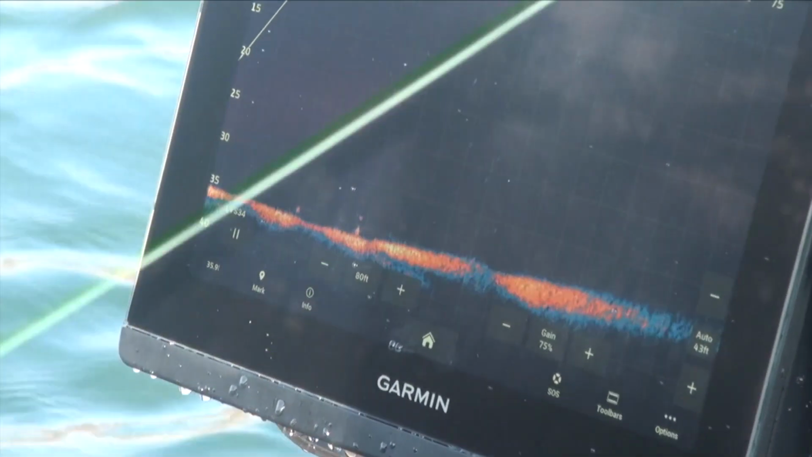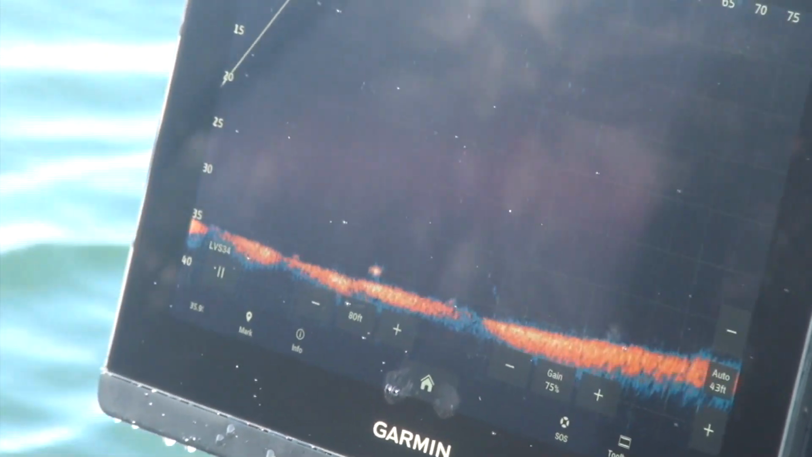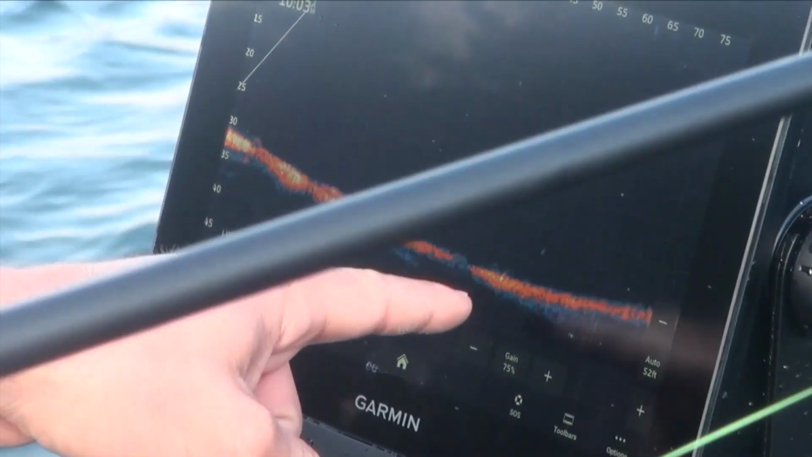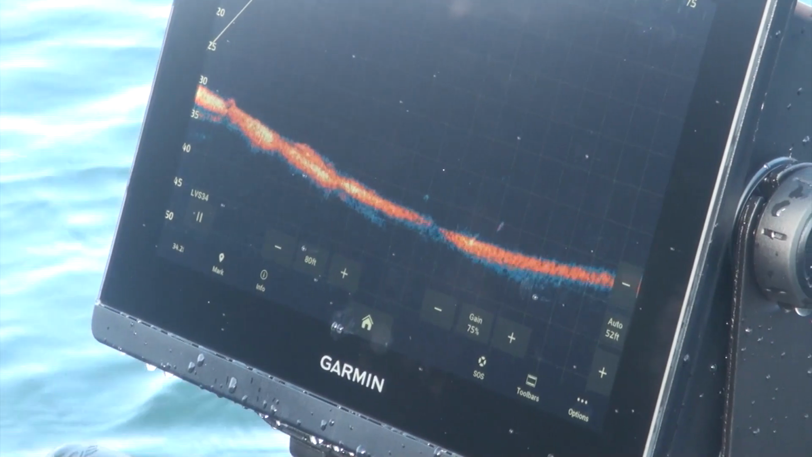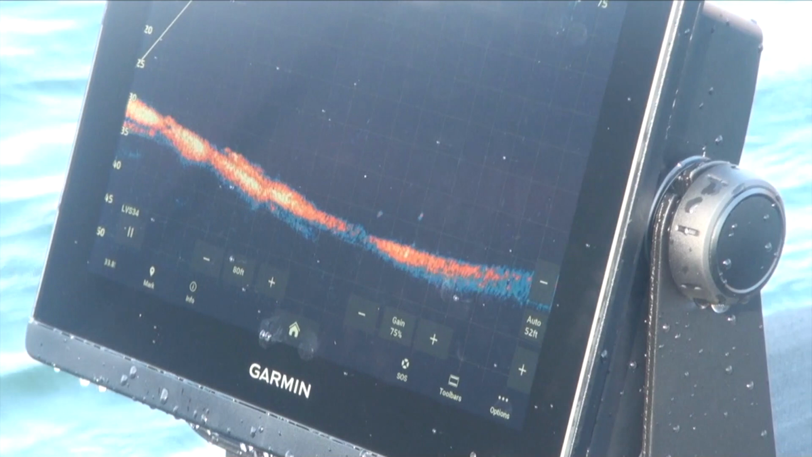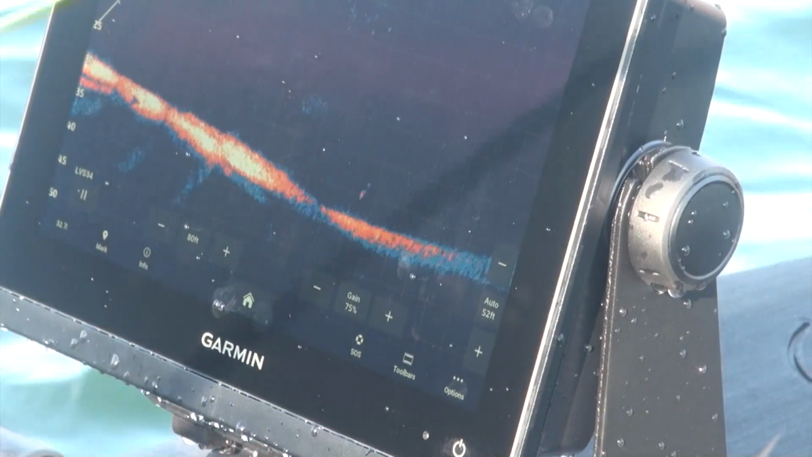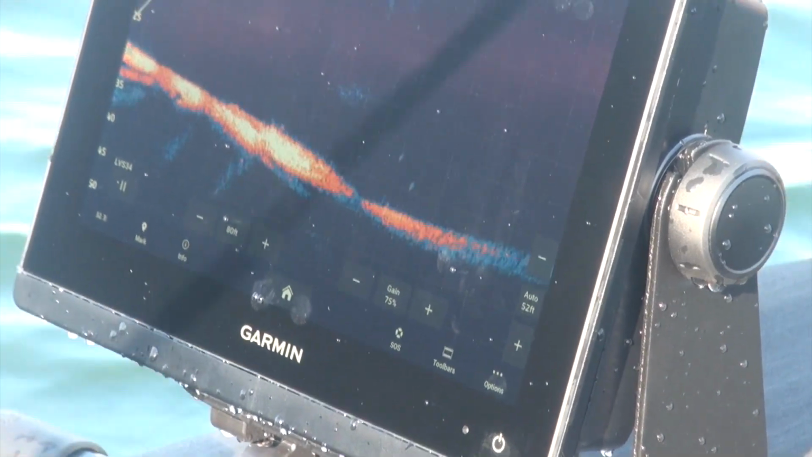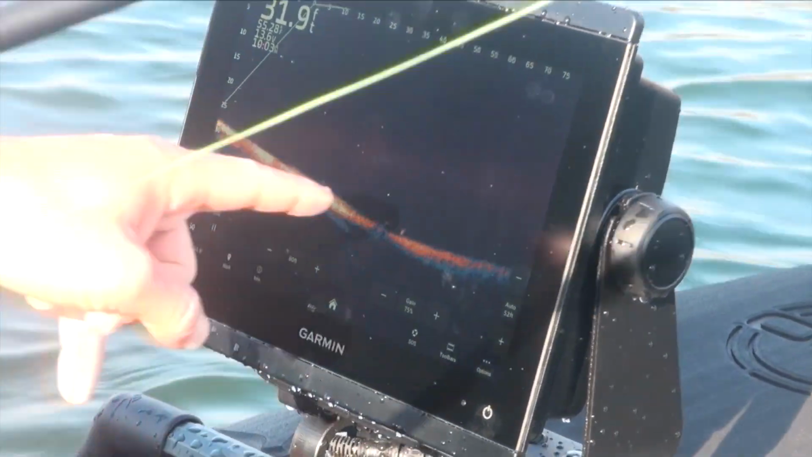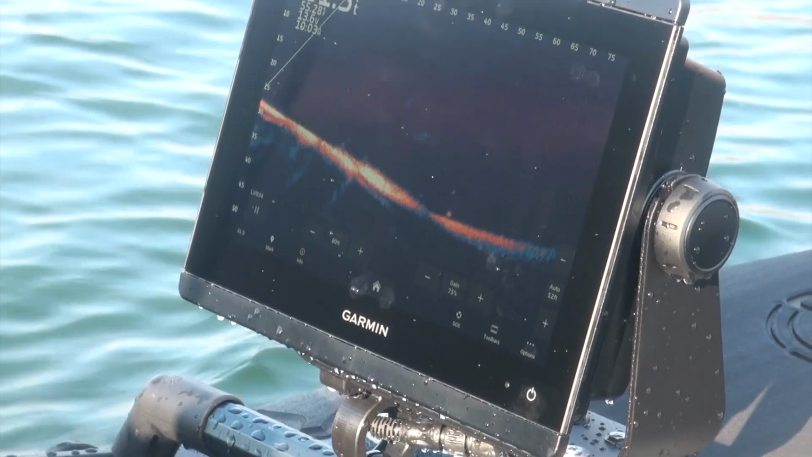Oh yeah, see him. There's your bait. I didn't want to do it. See my bait falling towards one right there. Just fell down there.